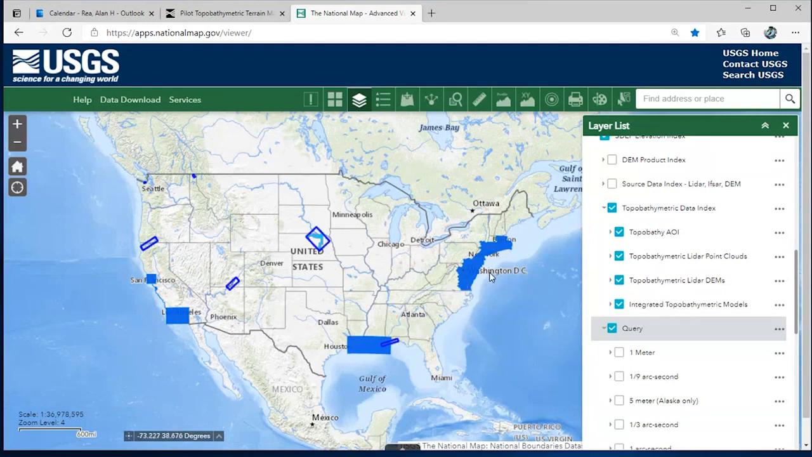There's been quite a bit of work done in some coastal areas on integrating the terrain and the bathymetry together for coastal models. Those go a ways inland as well.